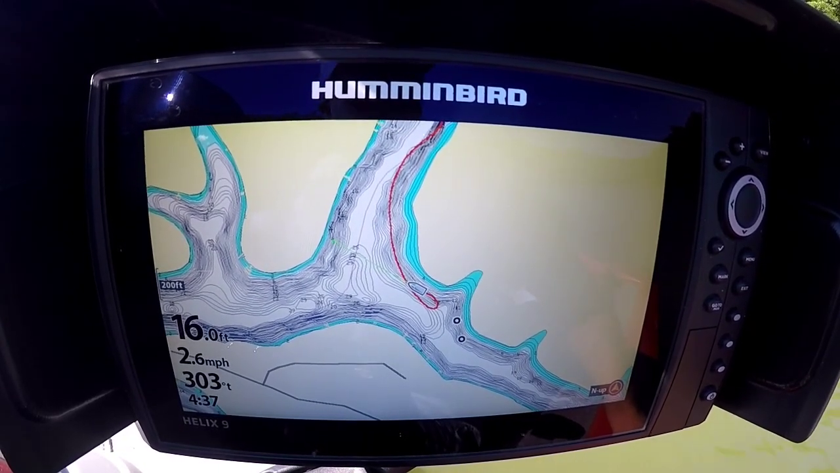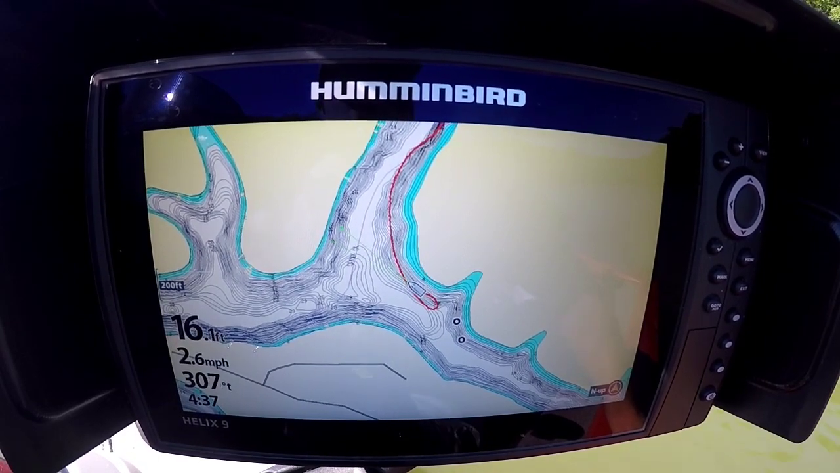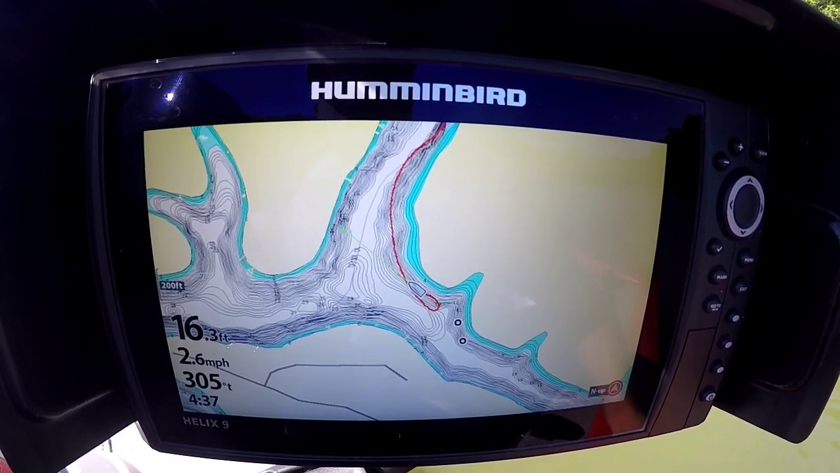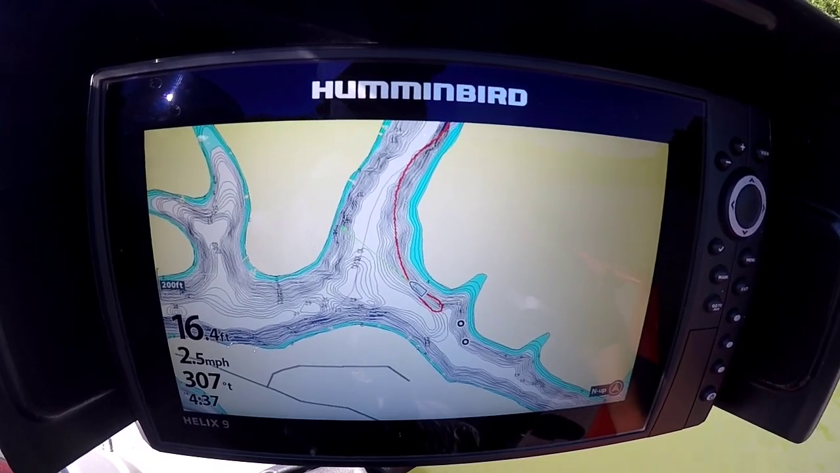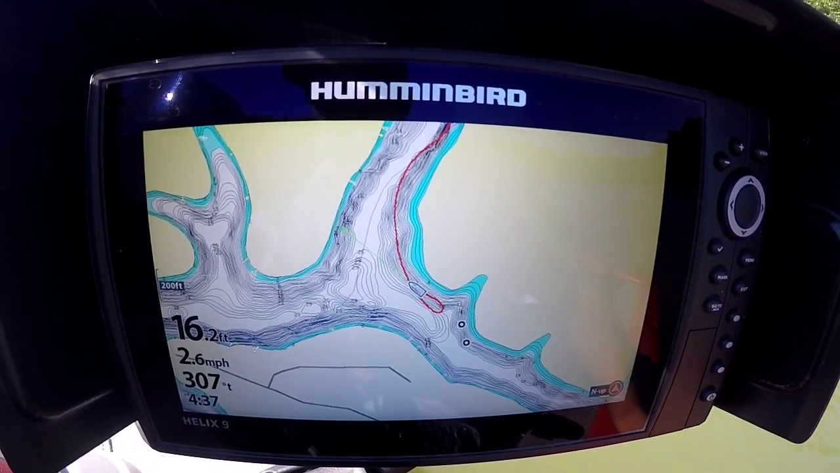There's big chunk rocks, 50, 60 pound rocks, just all over the place. I mean, it's super obvious stuff. So a lot of people fish the bank here.